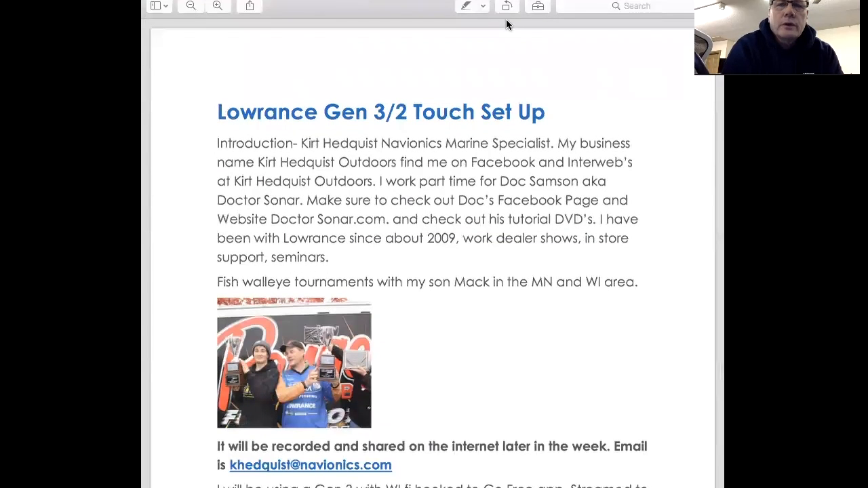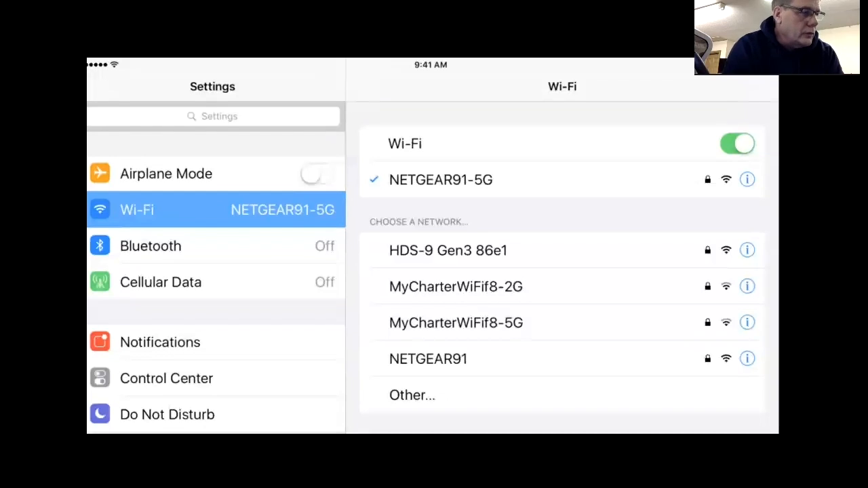So what we're going to do is new share. There it is. Share screen. Okay, so what you're looking at right now is my iPad screen, and I've got it streamed right here. So I'm going to show you how to connect up to this right now.